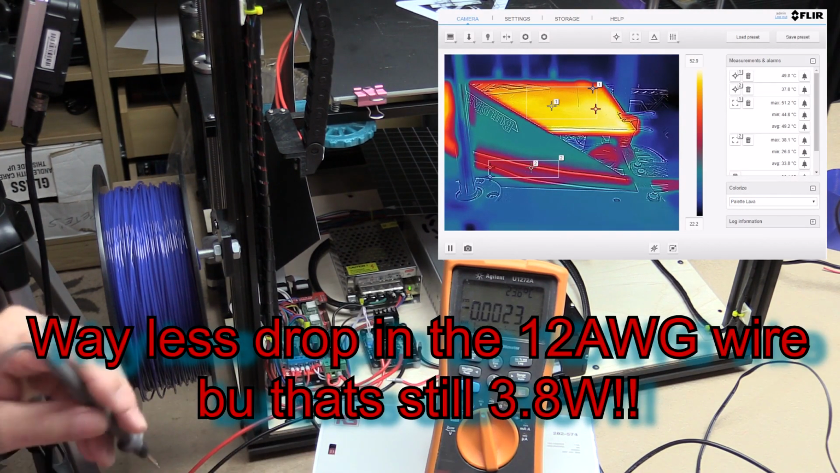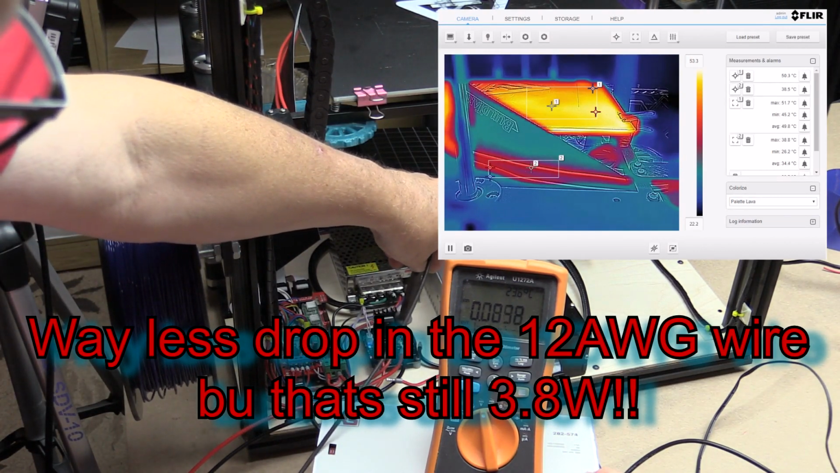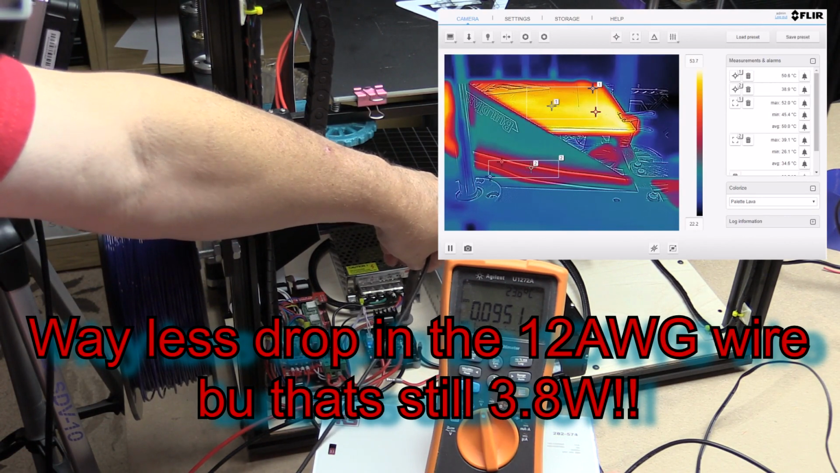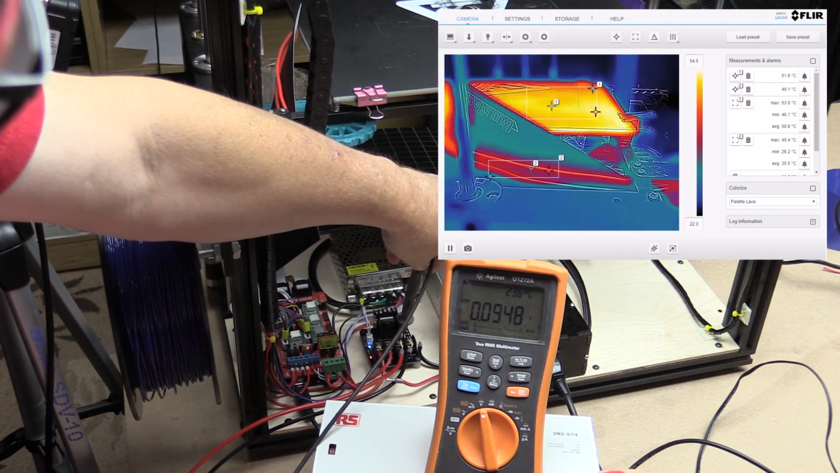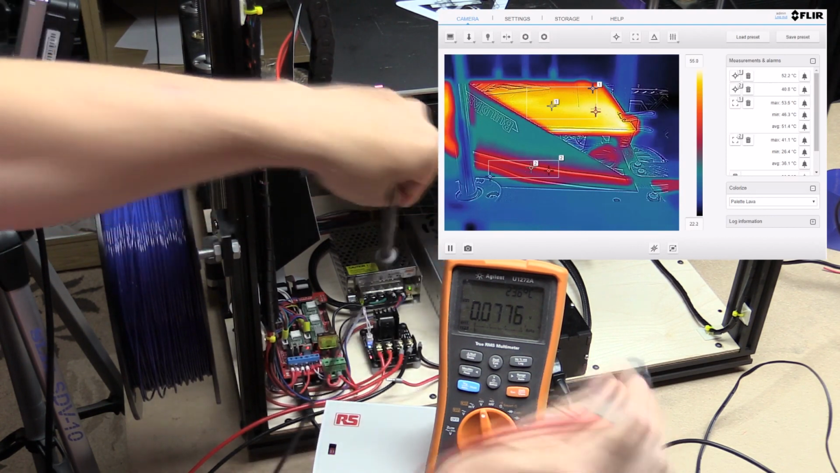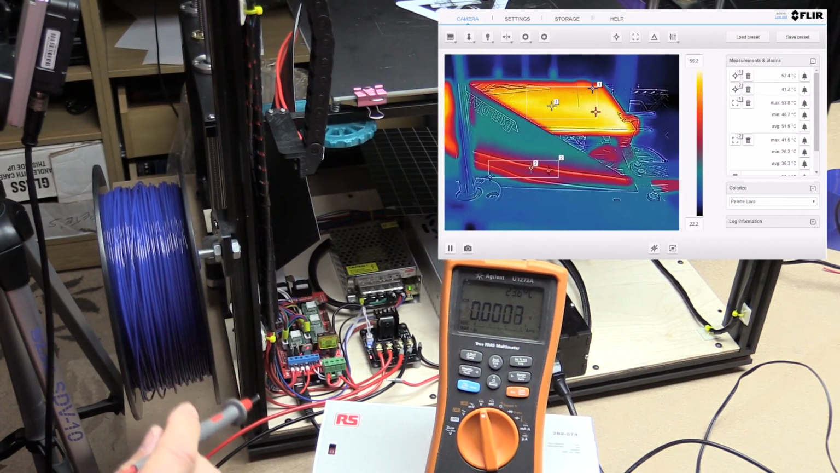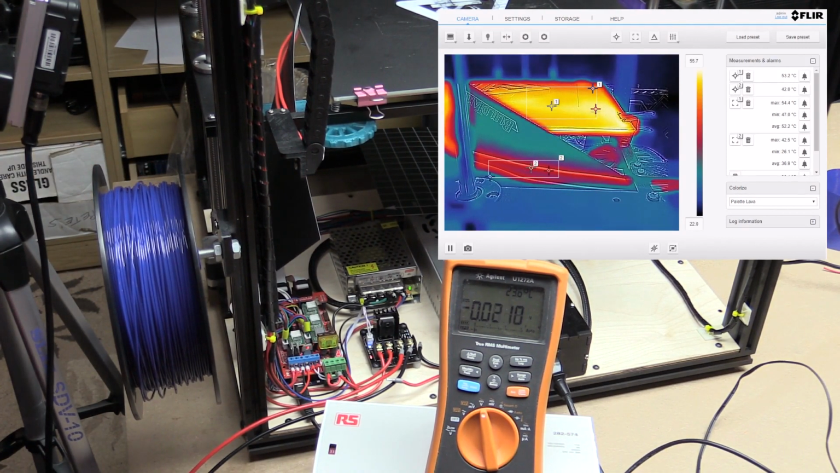Right? And if I actually go positive to positive, we should see 100 millivolts, close to. Yeah, so at 20 amps, even with this 12 gauge wire, we're losing almost 100 millivolts of volt drop. That's 12 gauge. So this thing is slowly heating up. Currently the thermostat thinks it is 64 degrees, so it's heating up quite quickly.